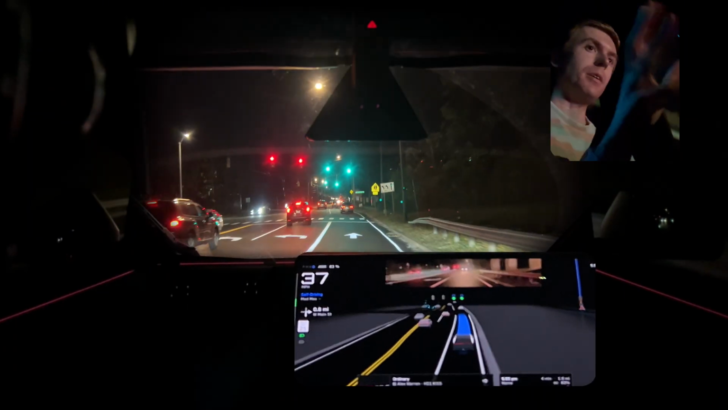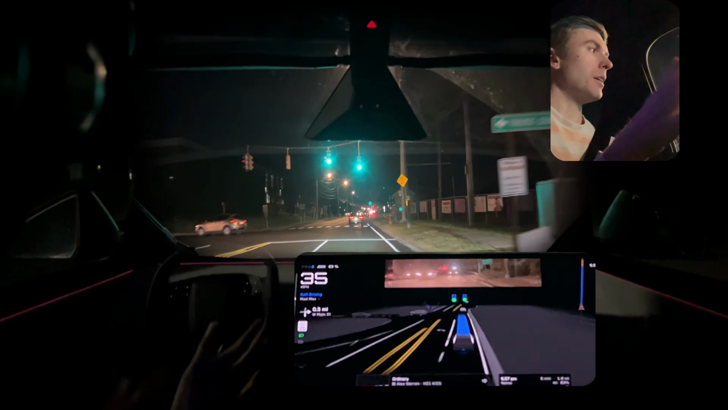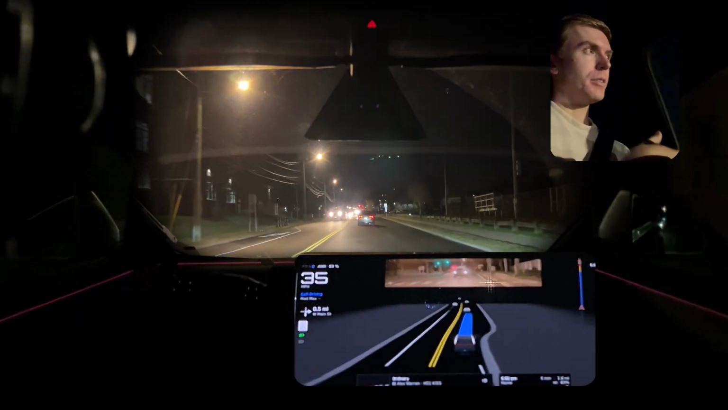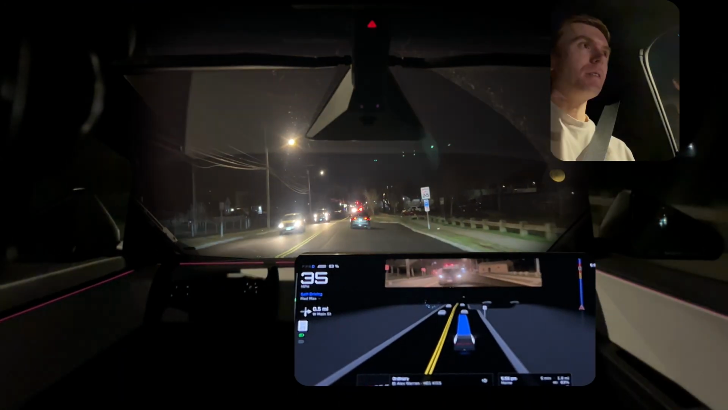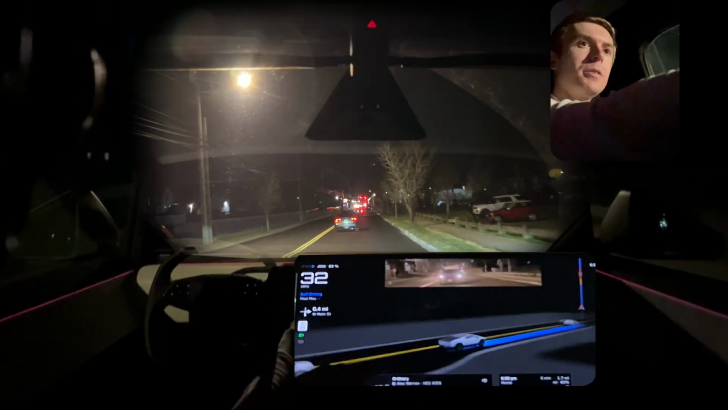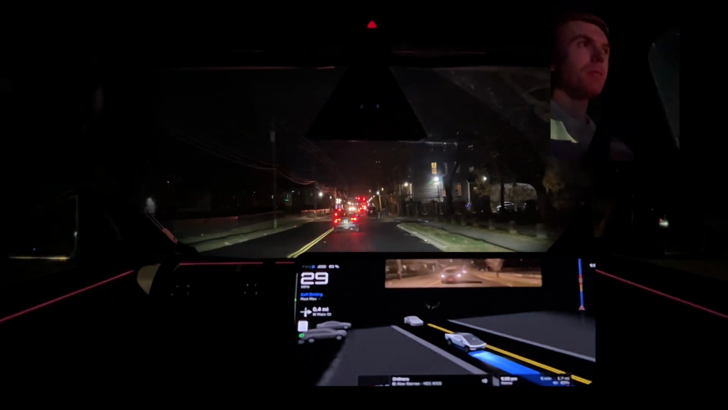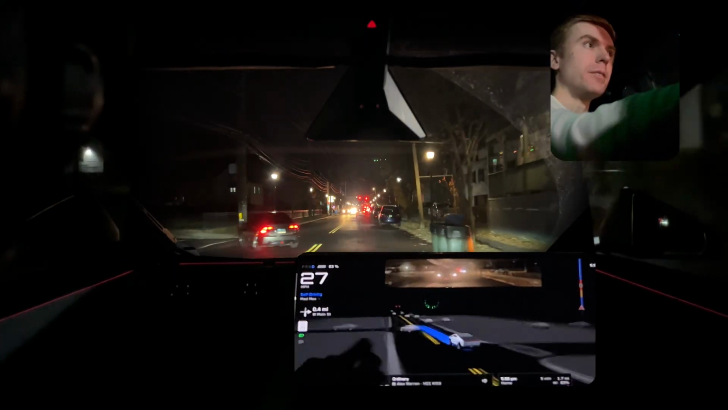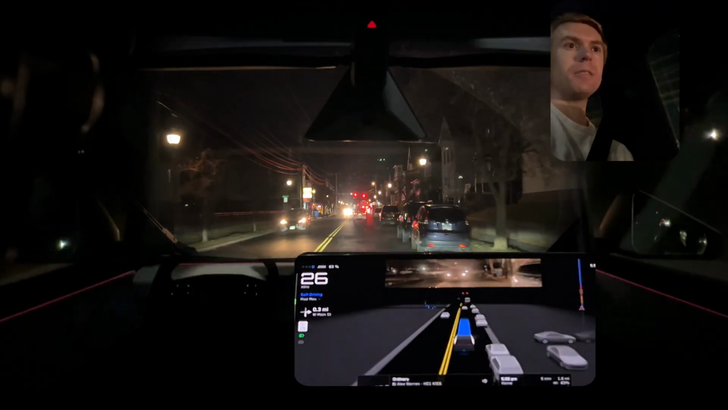The FSD visualization should auto-rotate specifically for, okay, here's where you're prioritizing paying attention, like at on-ramps. It should spin you around, same with left turns, right turns, left lane changes, right lane changes, that kind of thing. It should orient you to see back, behind, blind spots. That's a good feature.